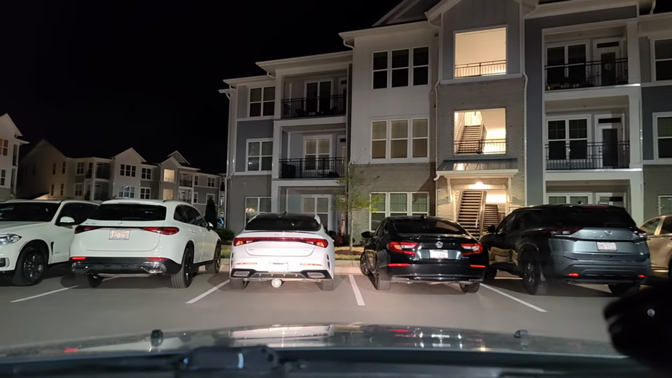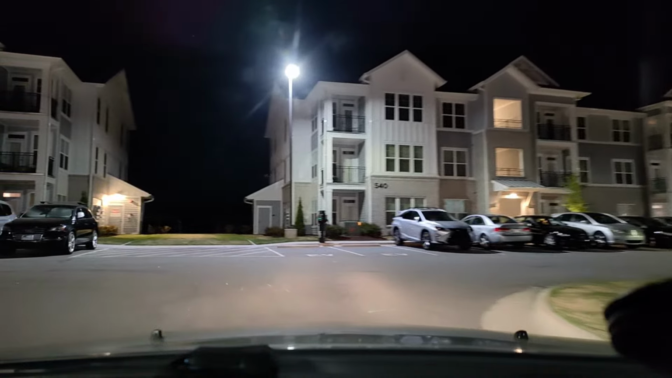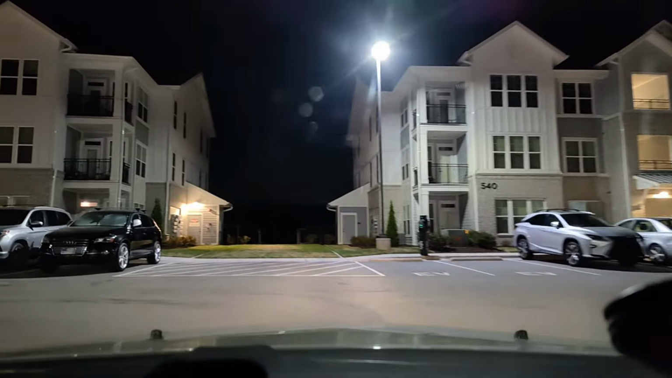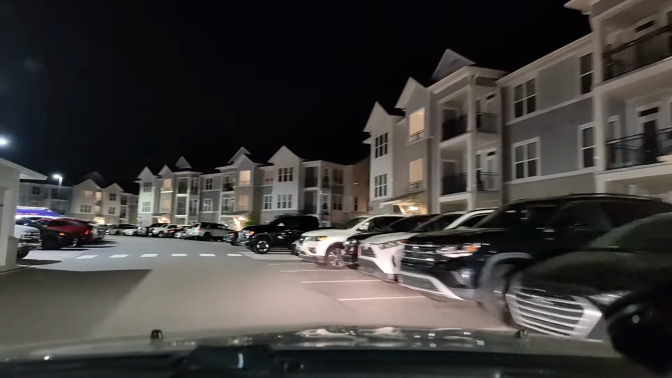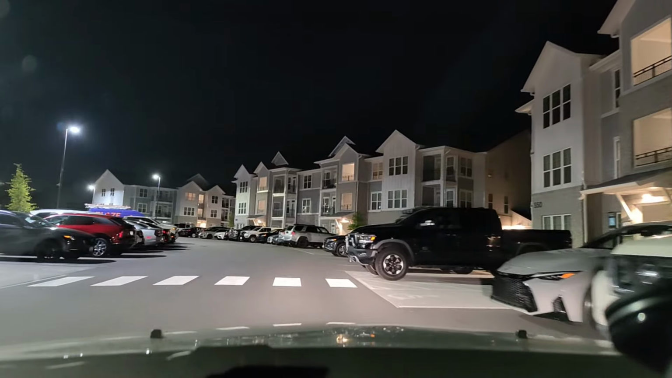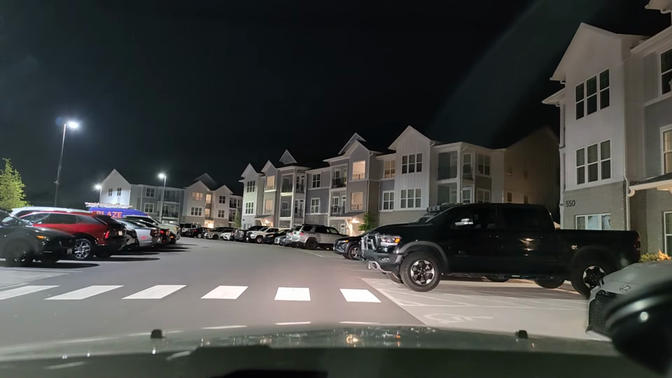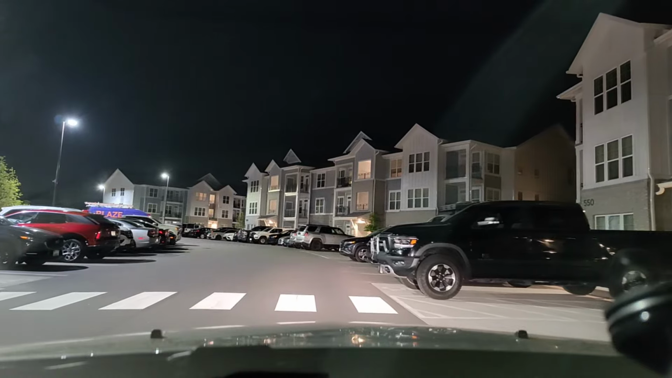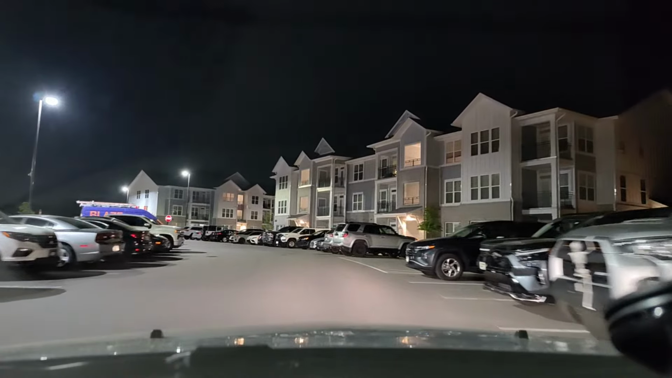All these cars in front of us are automatic. None of those have 3 pedals. Nobody in this apartment complex is buying 3-pedal cars. Automatic. That Volkswagen might be manual. Automatic. Guaranteed most of these are automatics. The lion's share of these vehicles, they're automatic. Automatic.